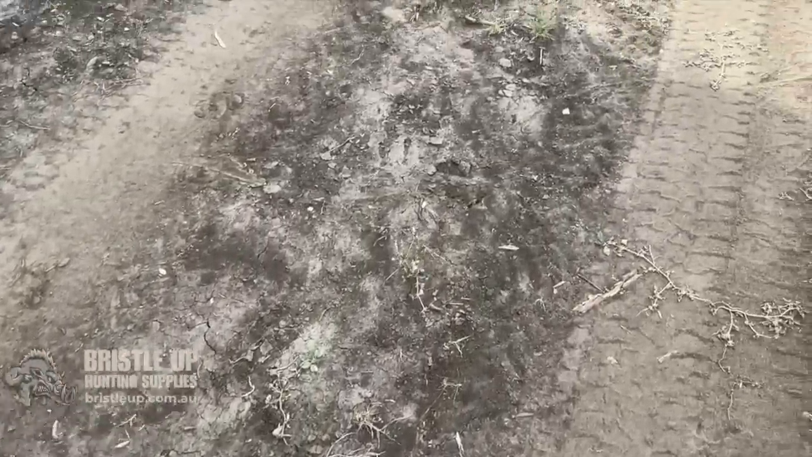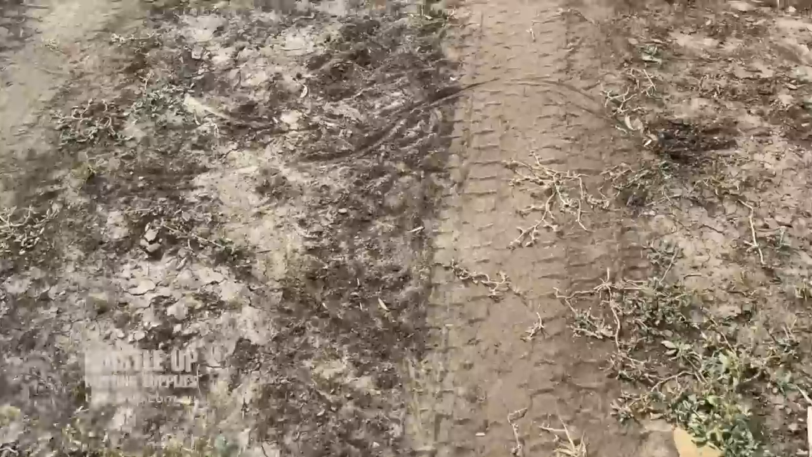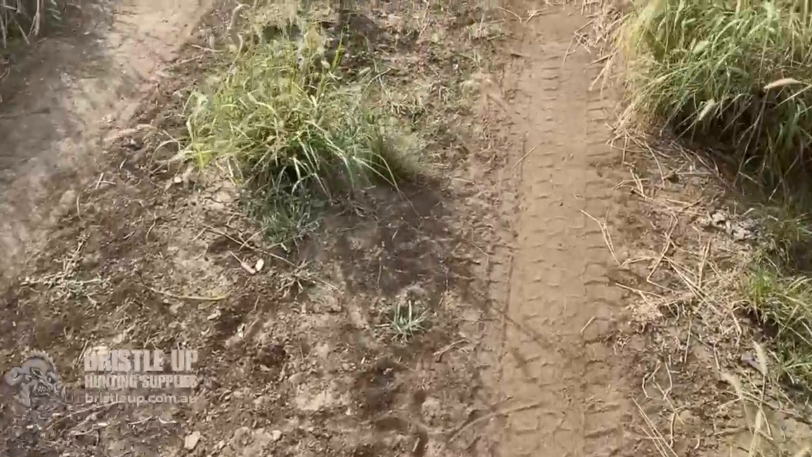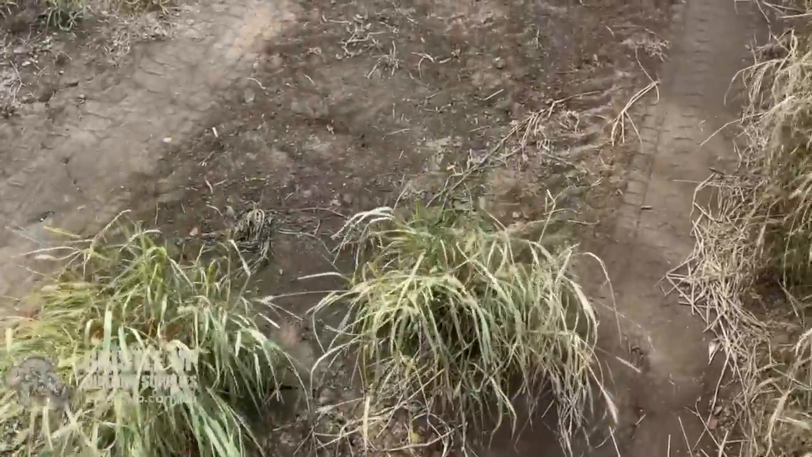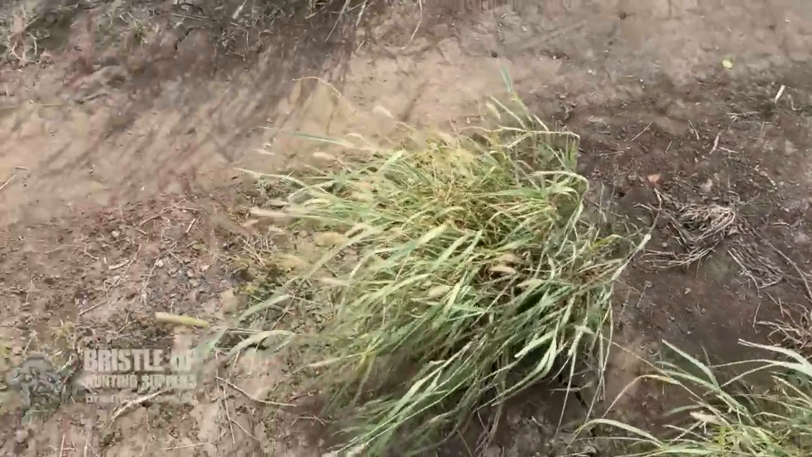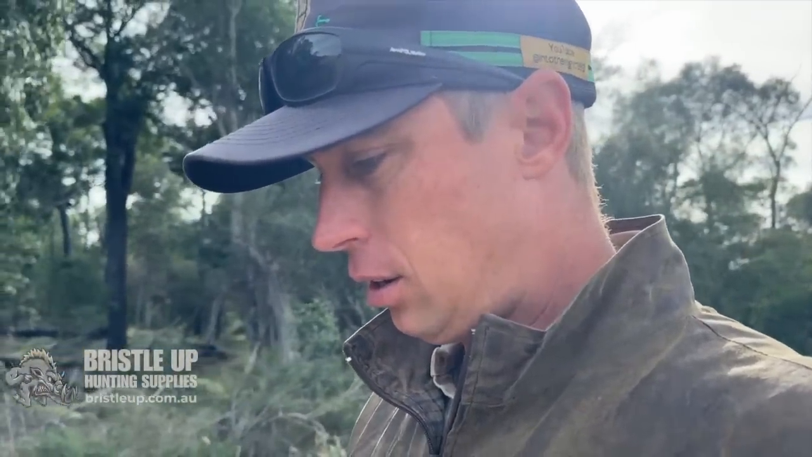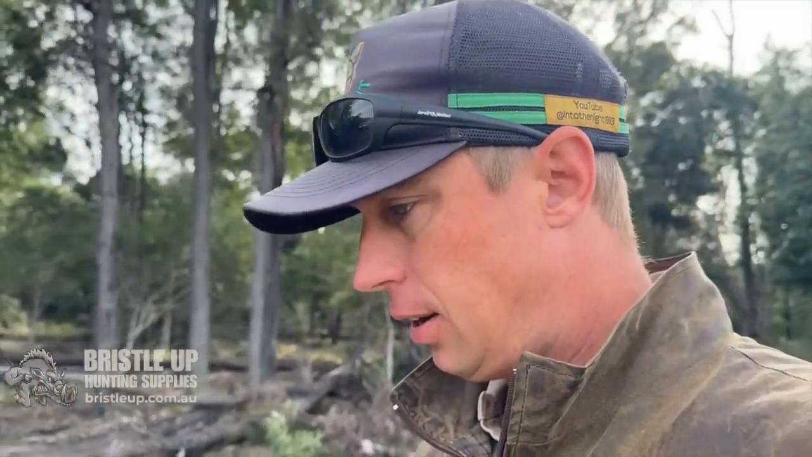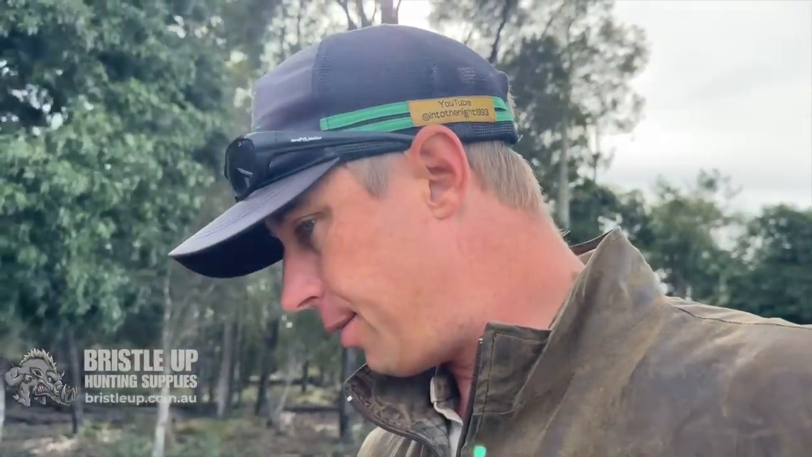I don't think they've been along here either. Sorry for the wind noise. Nothing there at that one. So anyway, it might have only been the one dog. There has been just one dog wandering through on his own, but then I think there were two dogs on another occasion as well. So yeah, we'll get him eventually. If not this trap run, we'll find him somewhere, or someone else will.